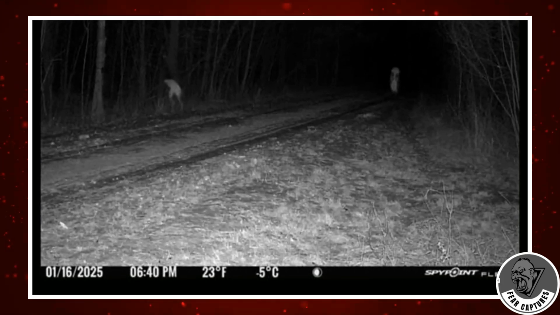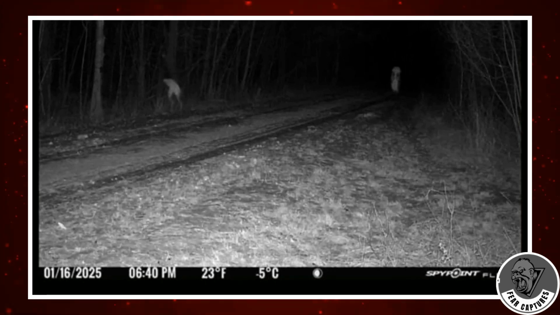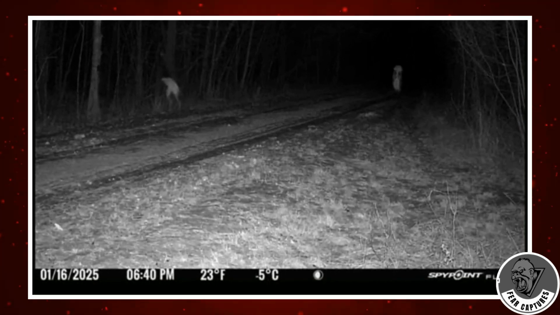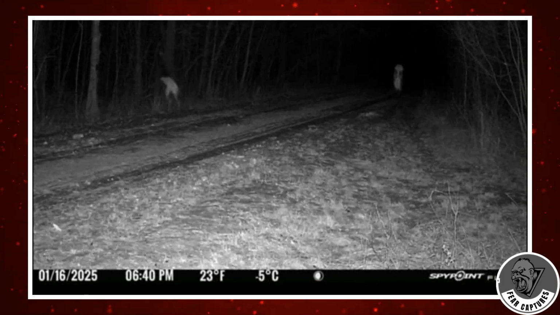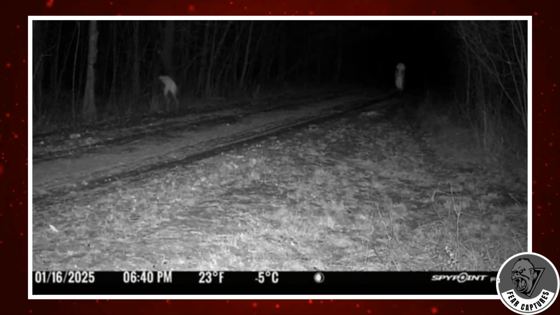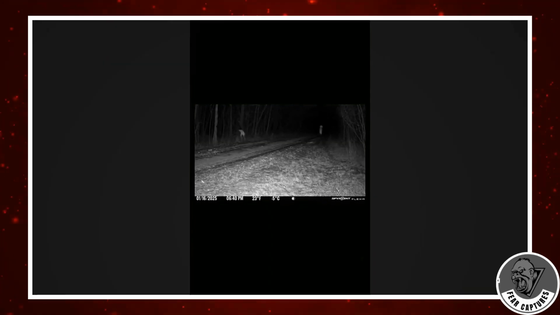Skeptics have tried to explain it away. Some claim it's just a deer alongside a person in a heavy coat, but even casual observers point out the figure's unnatural stance, and the fact that this was the only image transmitted that night, despite the camera's ability to instantly relay multiple shots. So, what really happened here?